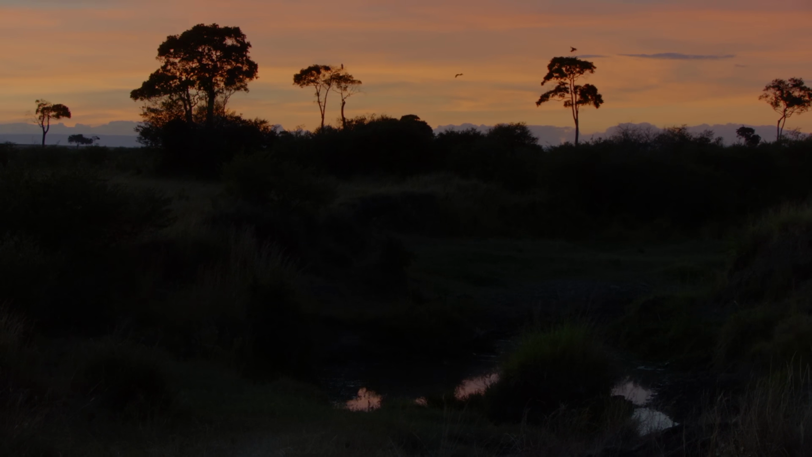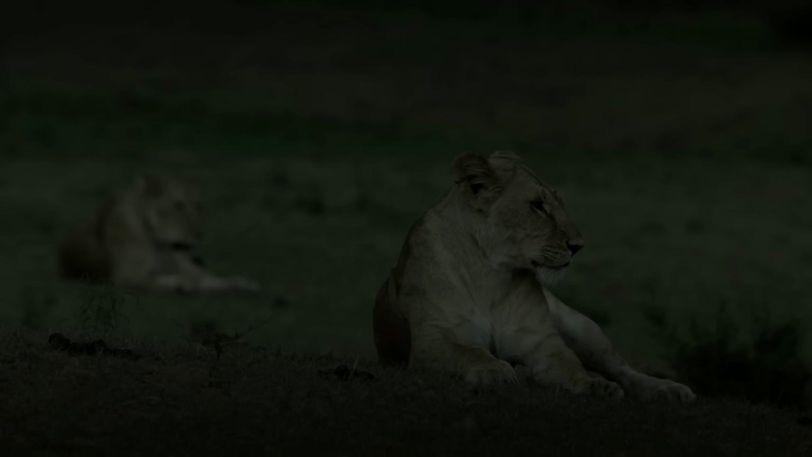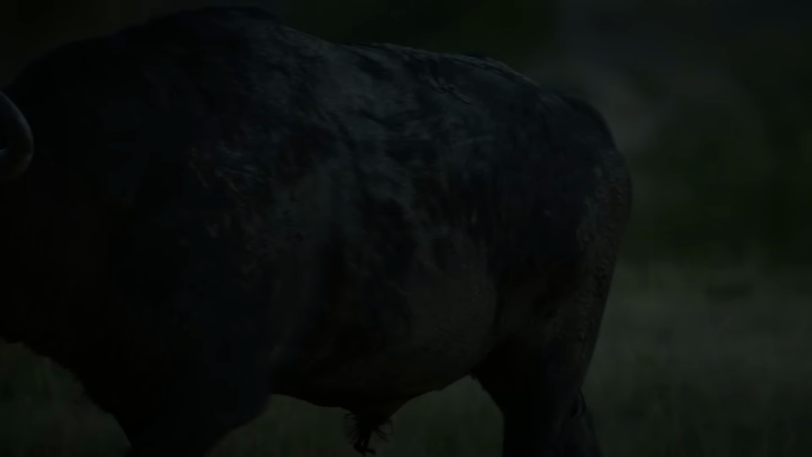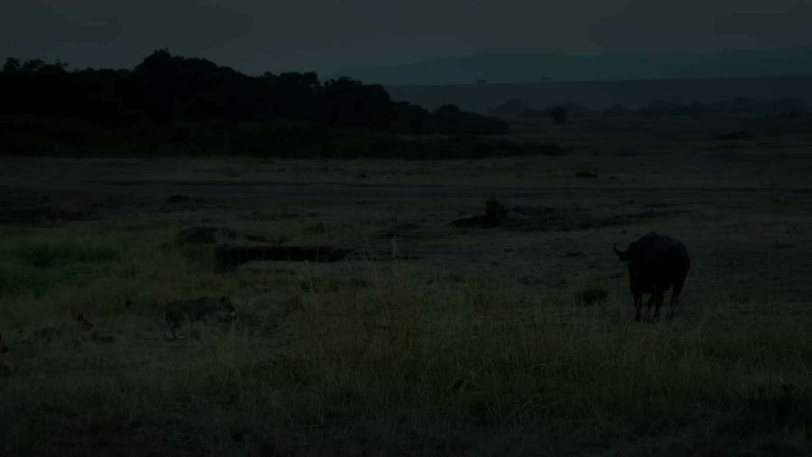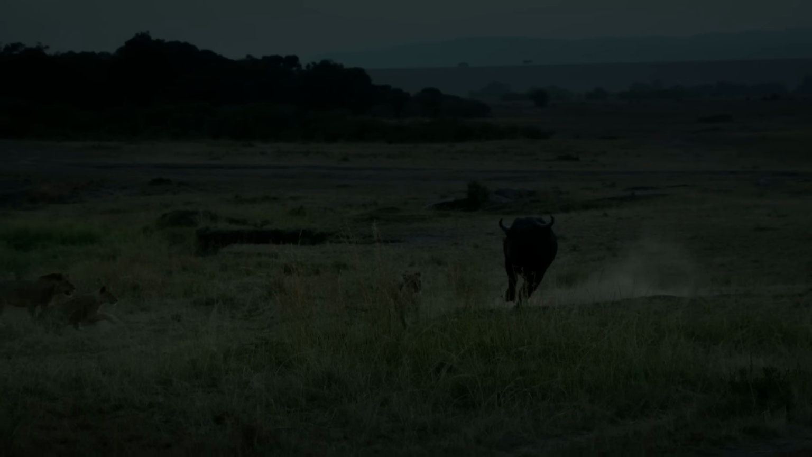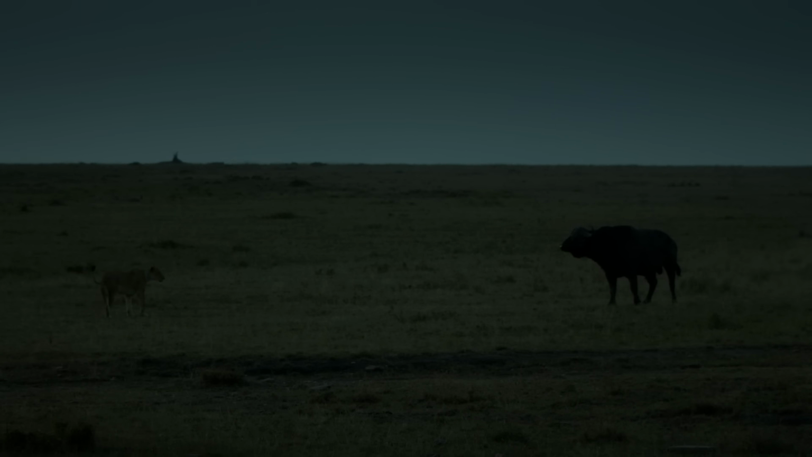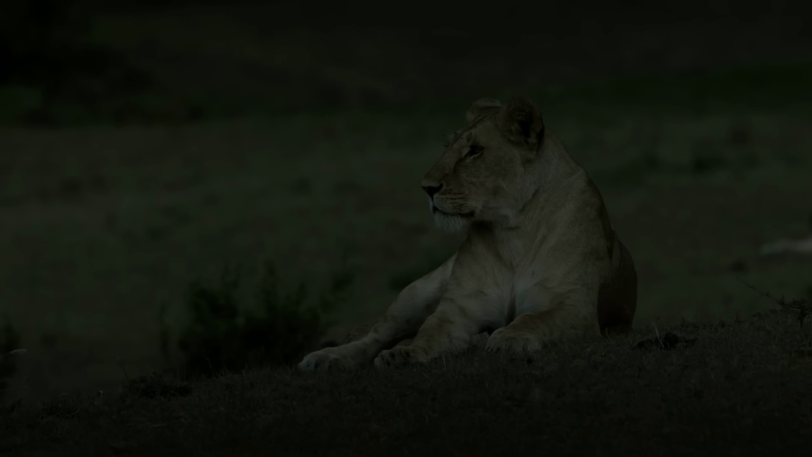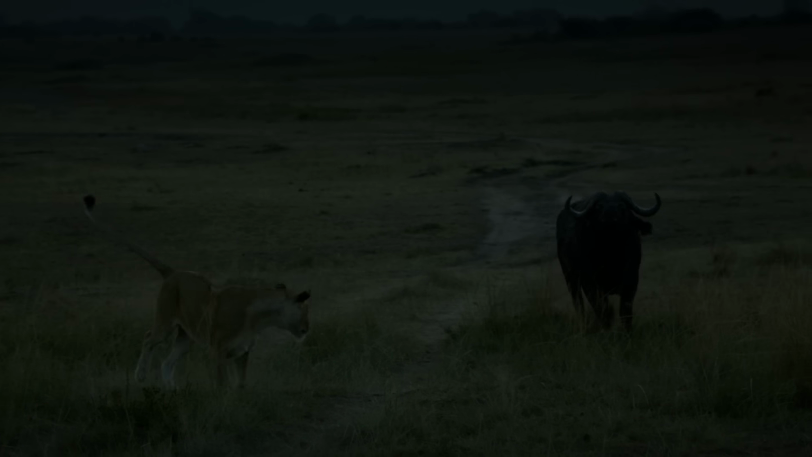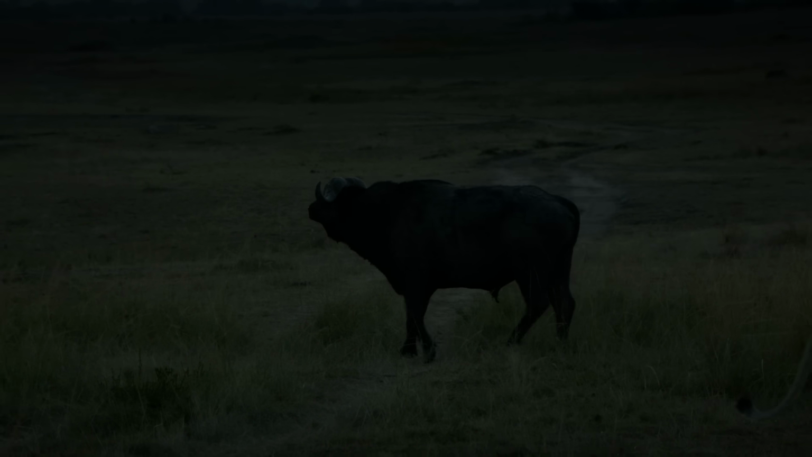Twilight, so close to the equator, is short. The lions will soon be hardly recognizable with a normal camera. But the cats can see the buffalo all the better. The cocky offspring can't resist provoking the old bull, but they lack in experience and strength for a serious attack. He reacts annoyed. The young lions are enjoying themselves. One can soon only guess what is actually happening.